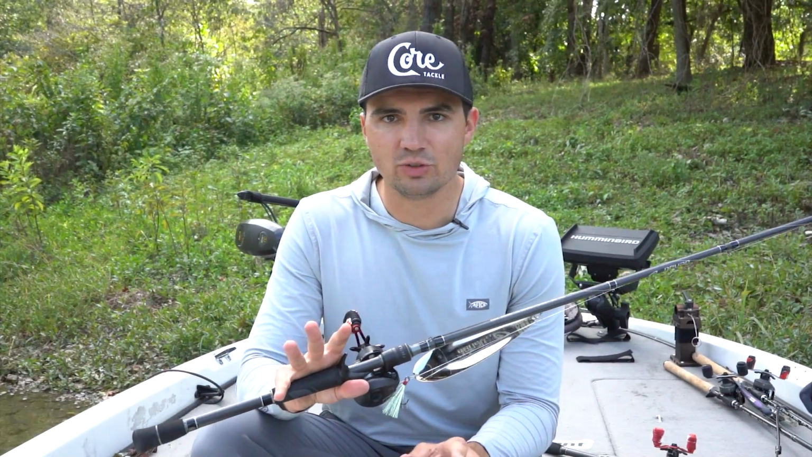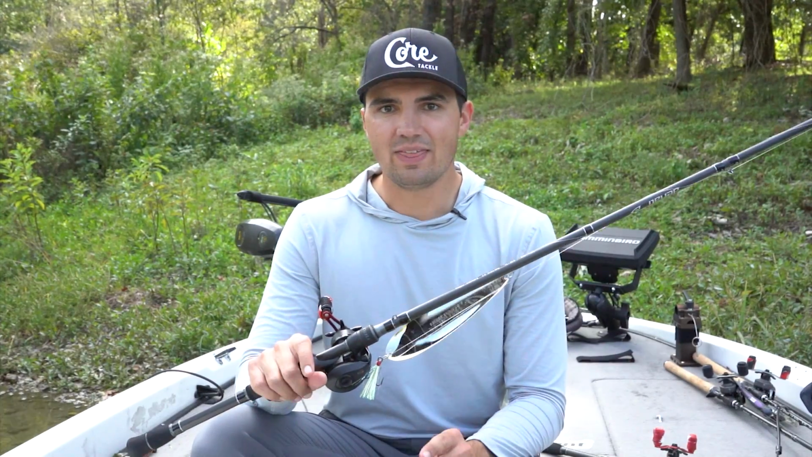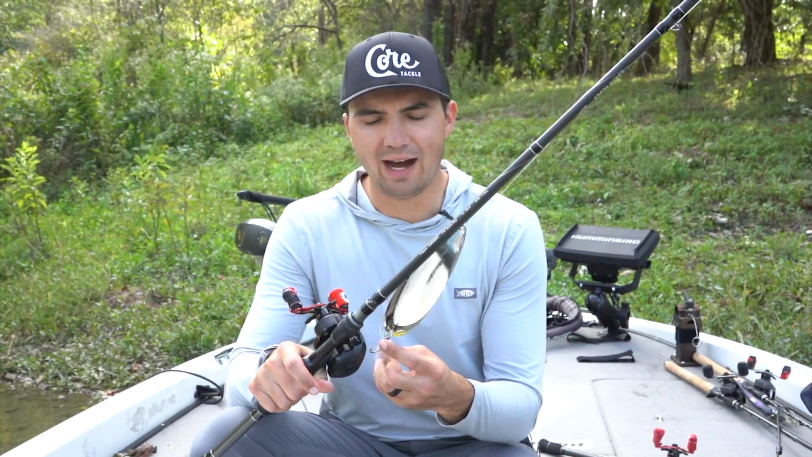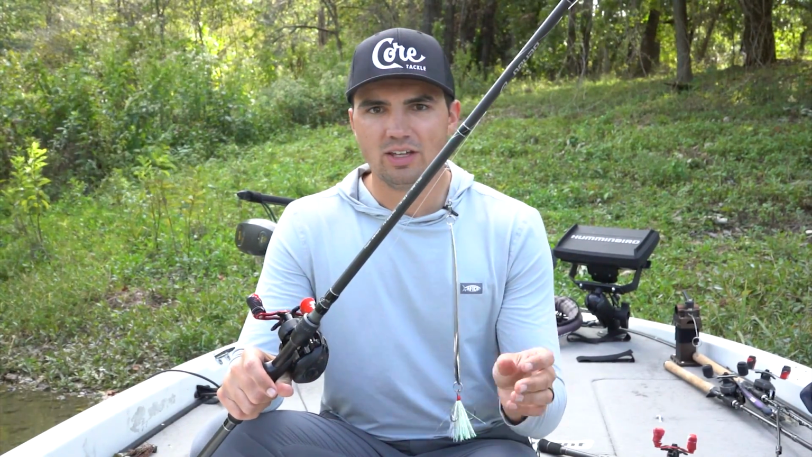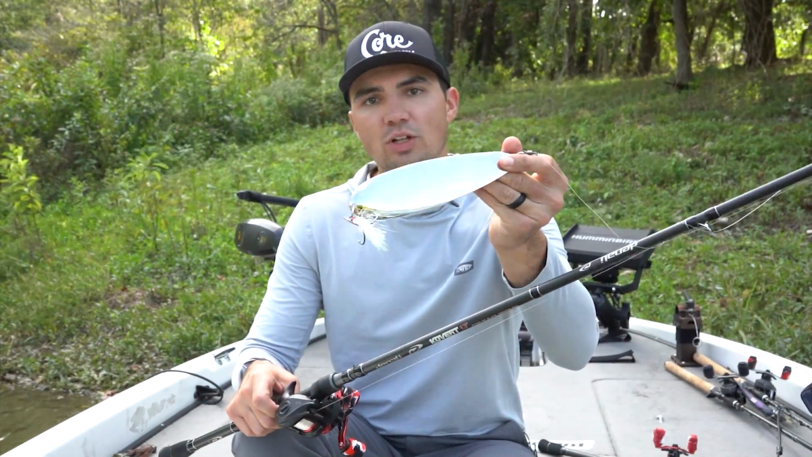Now, there were some fish that started grouping up about an hour into my fishing on this spot, and it was kind of interesting because they really weren't grouped up and biting the spoon for the first hour I spent on the spot, but there was a feeding window or something that changed and those fish started grouping up and I was able to catch them on this big Magnum flutter spoon.